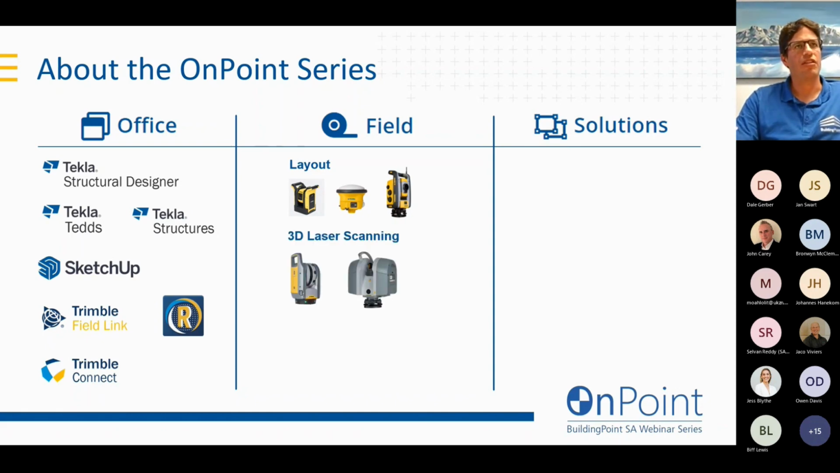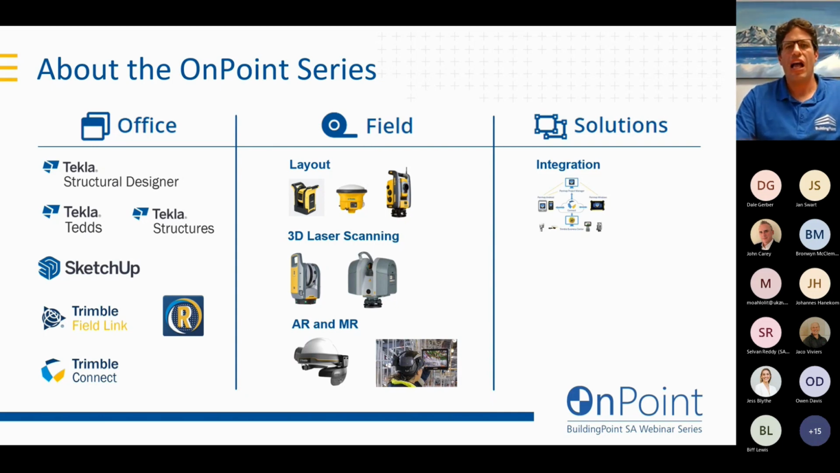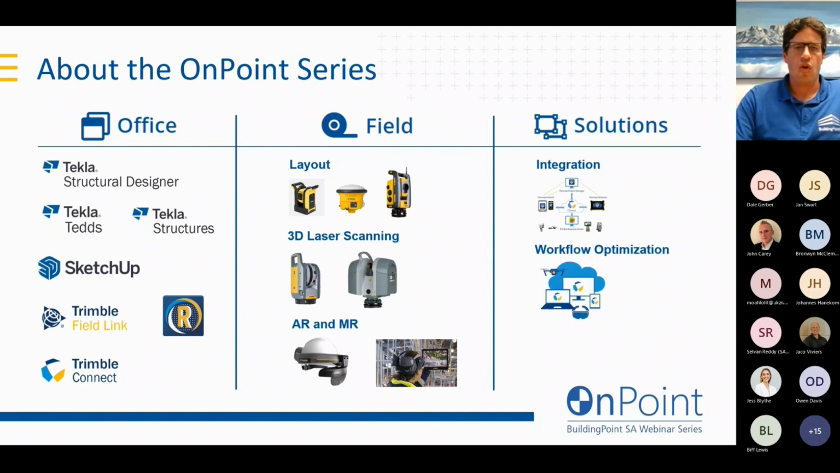We also have a series of laser scanners, and augmented and mixed reality applications and hardware and apps for your mobile devices. What we want to do is show how they integrate with your existing infrastructure and how they interface with each other, and how when they're used together, they can create optimized workflows. And through these better workflows, how this is going to help us better collaborate and communicate and improve our bottom line. So that's essentially what this On Point series is about.